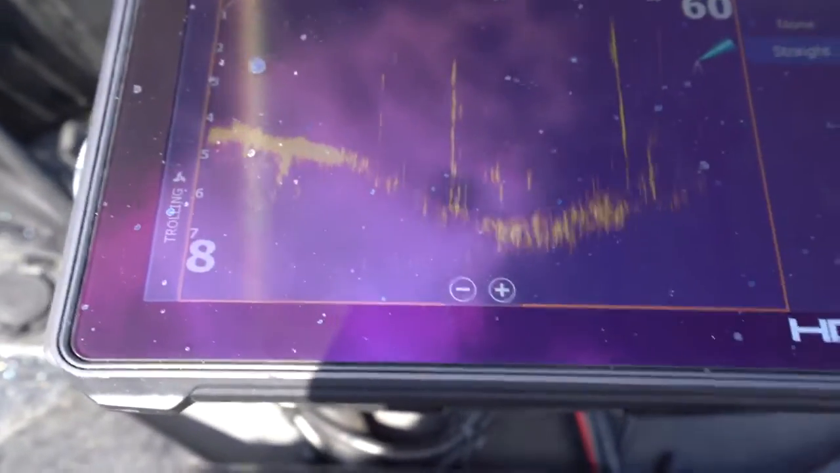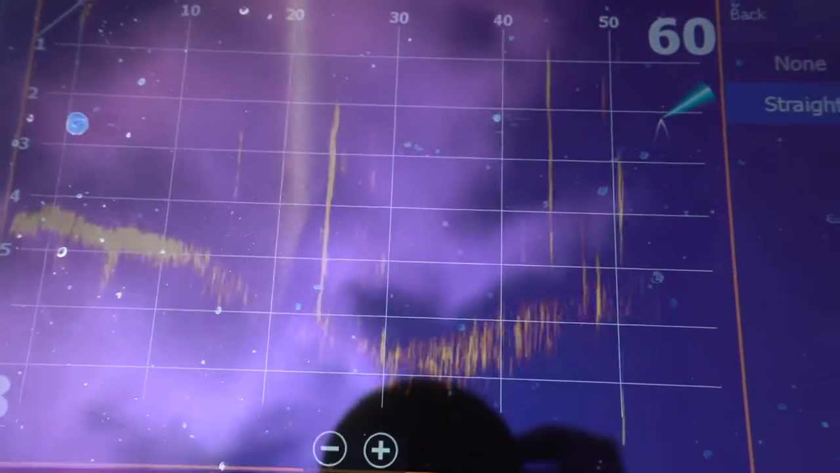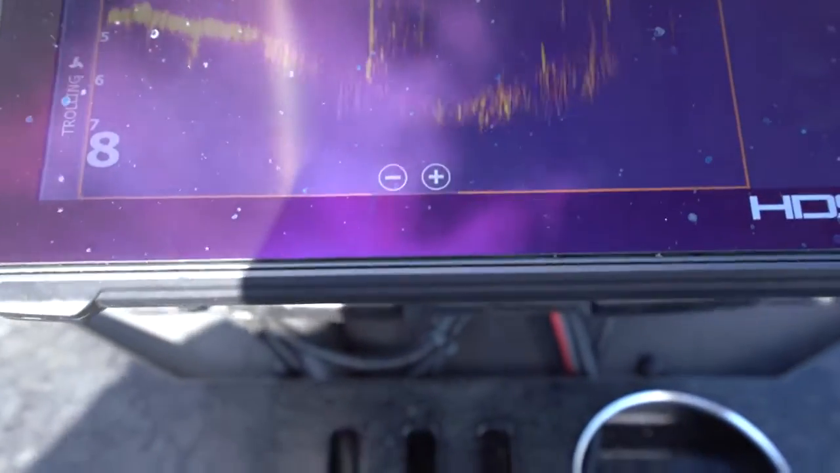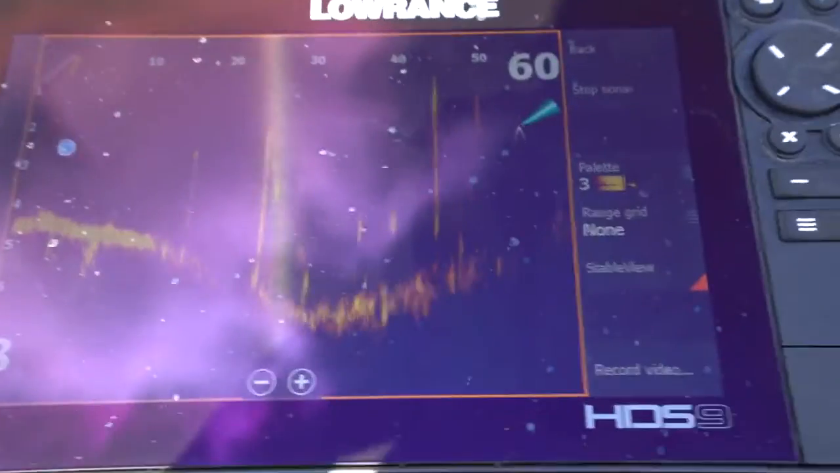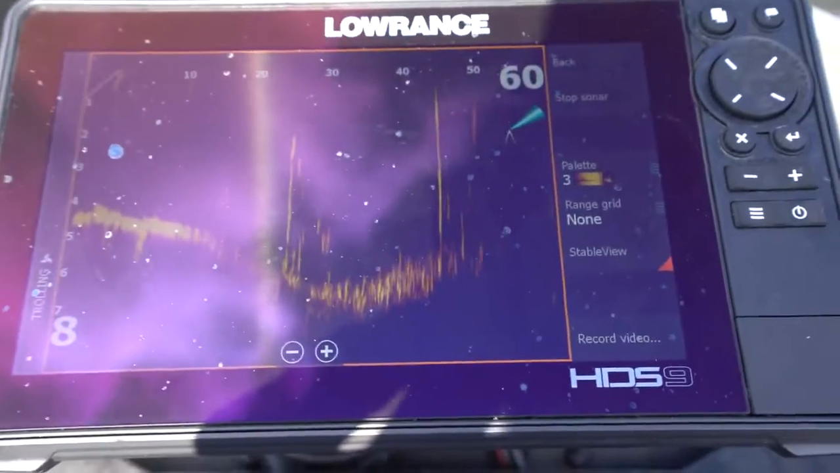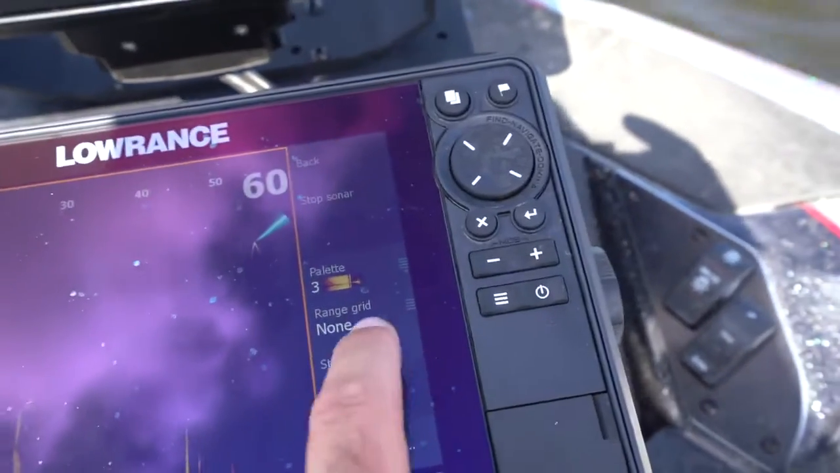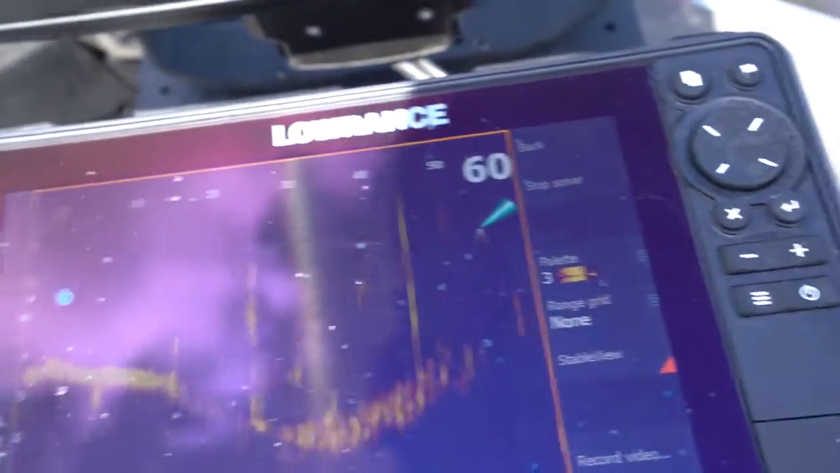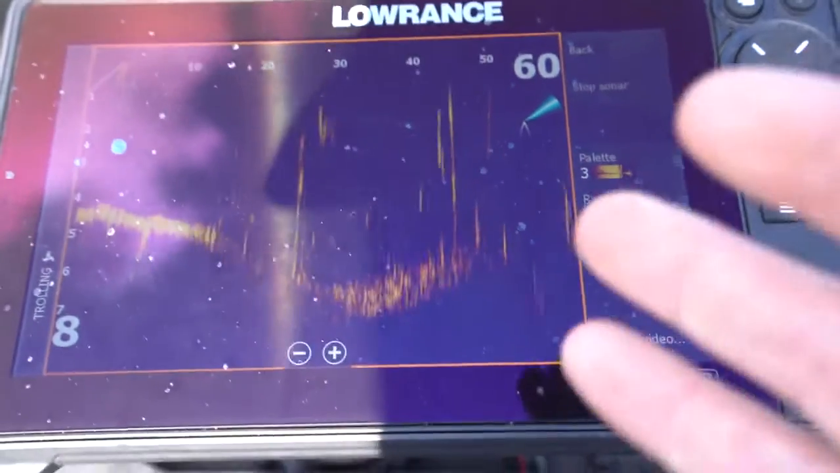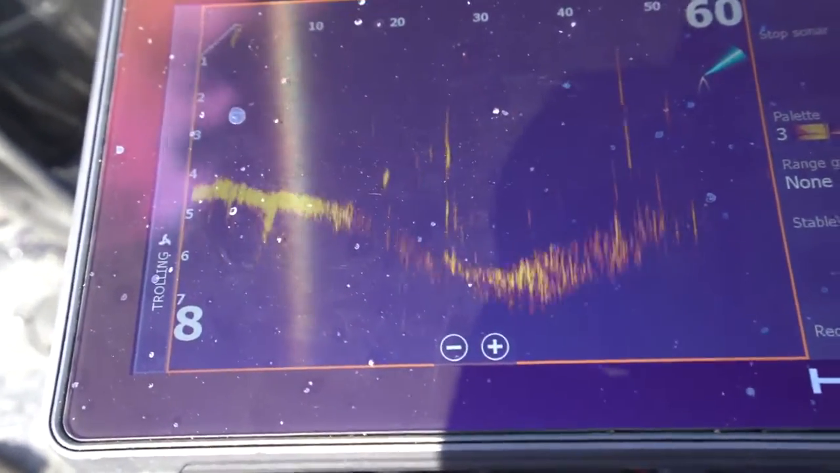Range grid. All that does is help you identify how far out objects are. So now that just gives you a better linear angle of how far out objects are. I don't use that. I guess I'm young enough, I still have good enough eyes, I can kind of see where things are, and I prefer to use it without the range. Stable view. If I'm being real with you guys, I'm not really sure what stable view does, but when I turn it off, my angle gets all wonky and crazy. I get a much better angle when stable view is turned on, so I've been leaving it on. And then on record video, you can actually log what you're seeing on here, but you have to put an SD card, if I can get this open.